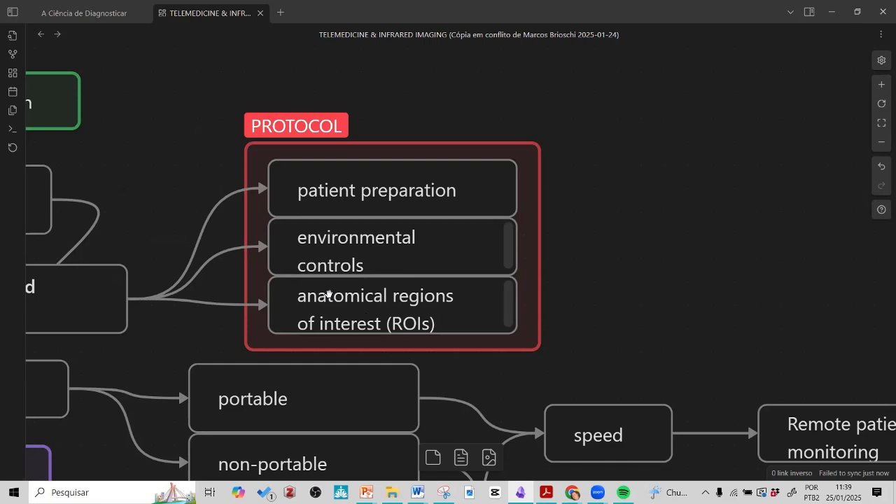And we have some discussion, for example, for the breast here in the American Academy of Thermology, and most of the time, Professor Schwartz also draws our attention to the problem of dermatomal problems associated with breast changes.